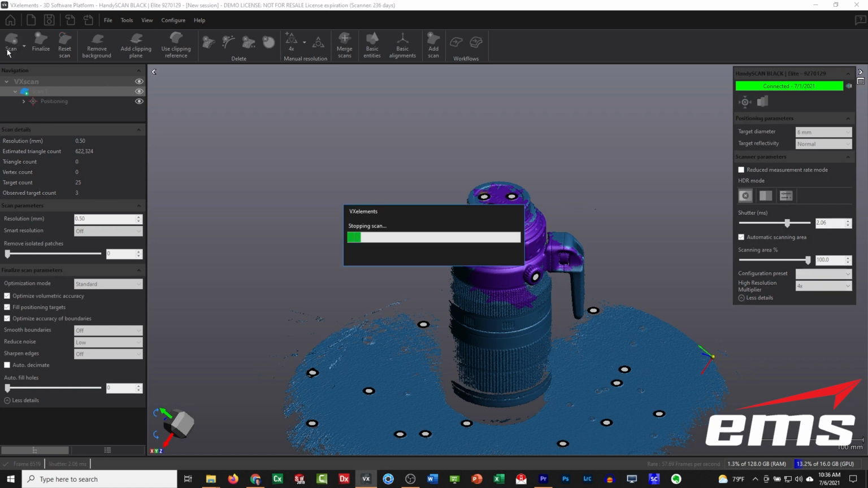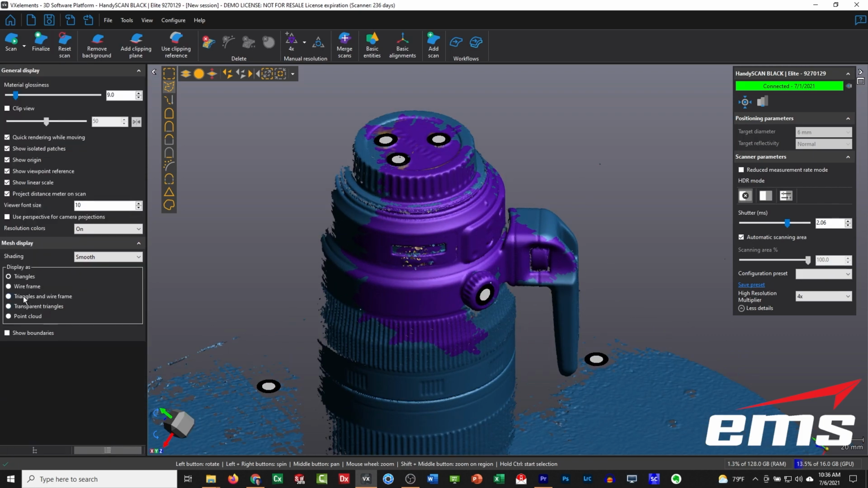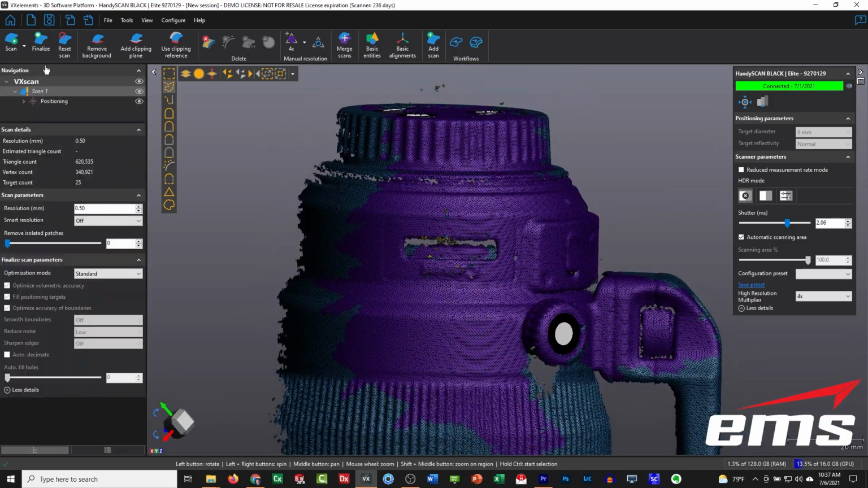So let's go ahead and stop the scan. And let's go ahead and hit our finalize button. Let's do this. Let's zoom in, turn on our triangles. Okay, so right now it's all the same at 0.5 millimeter. Go ahead and do our finalize, and let's see how this looks.